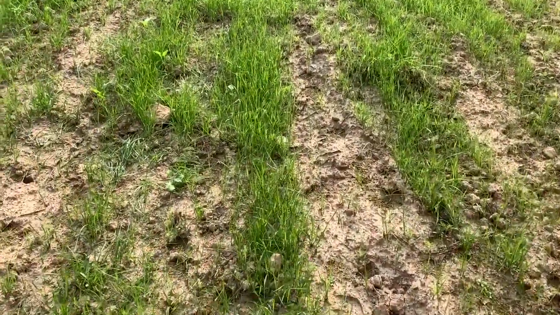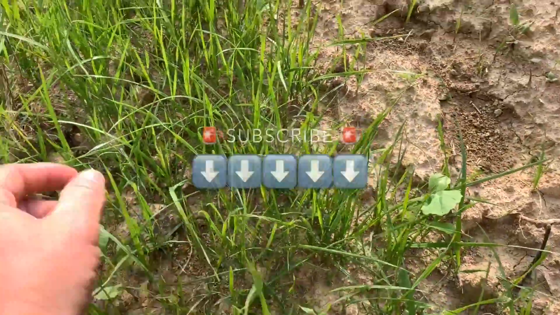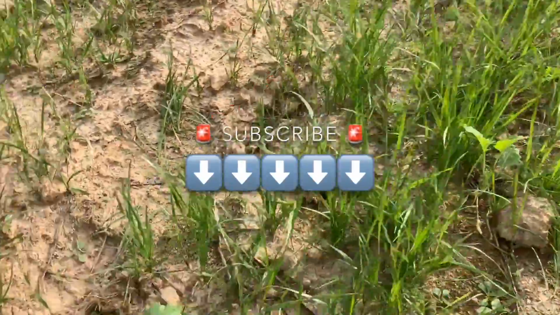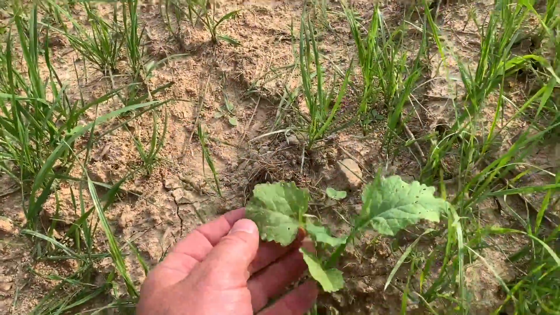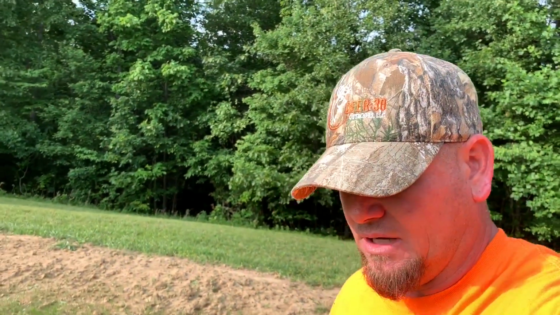But you can also see the ryegrass is coming in strong, and some of the brassicas are starting to take hold. A lot of the brassicas are already getting eaten up by bugs, so I'm gonna have to get out here and spray for that. But we're getting a little bit of clover. Some of that might just be volunteer coming back from the food plot from last season. But the blend that I threw out here, the Evolved Harvest, just doesn't have the amount of clover in it that I wanted it to.